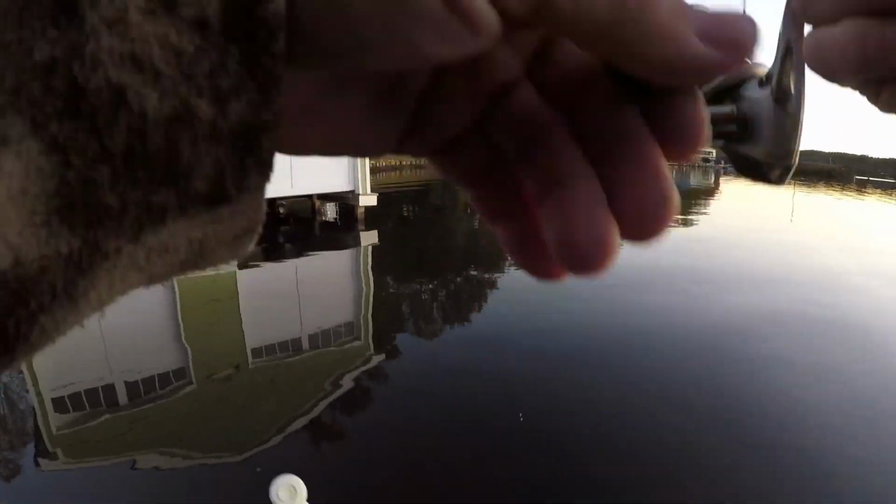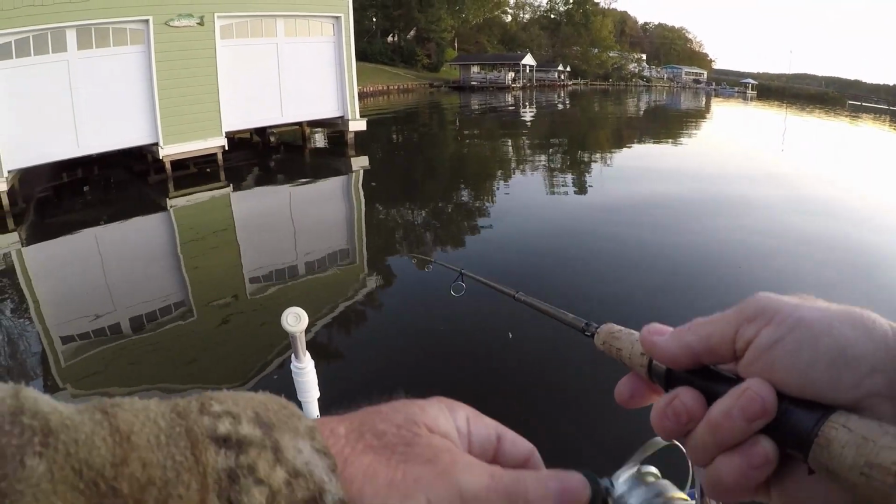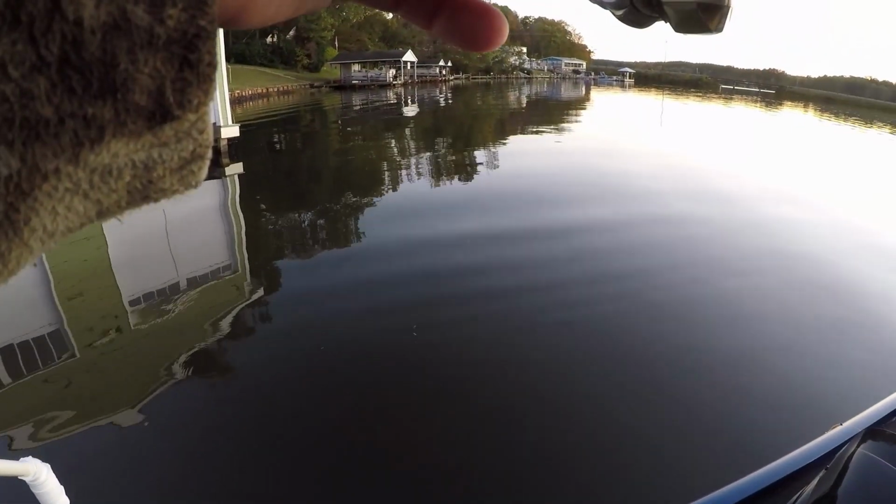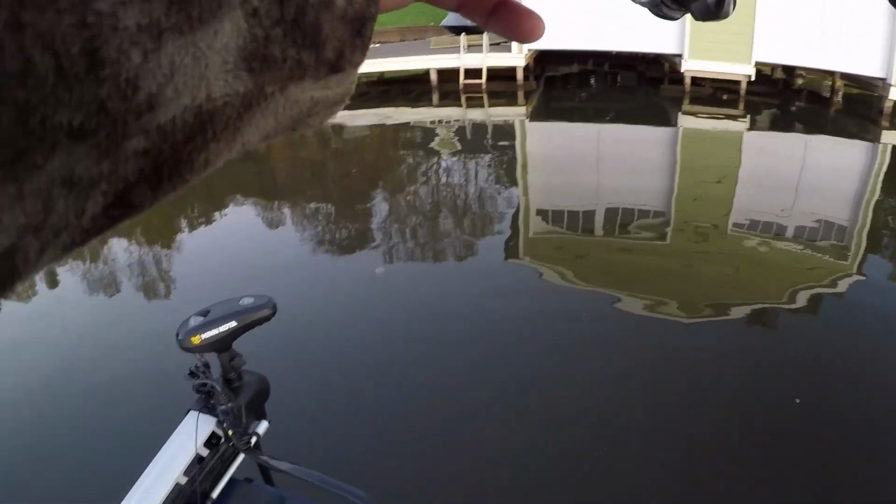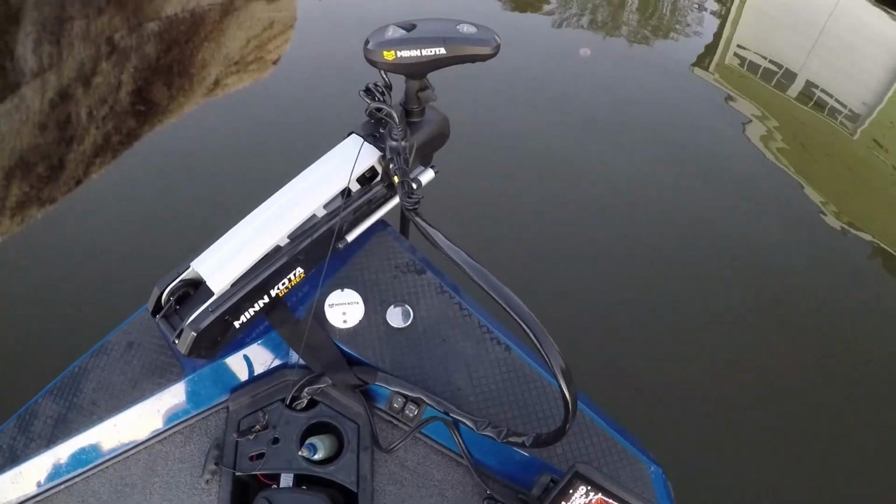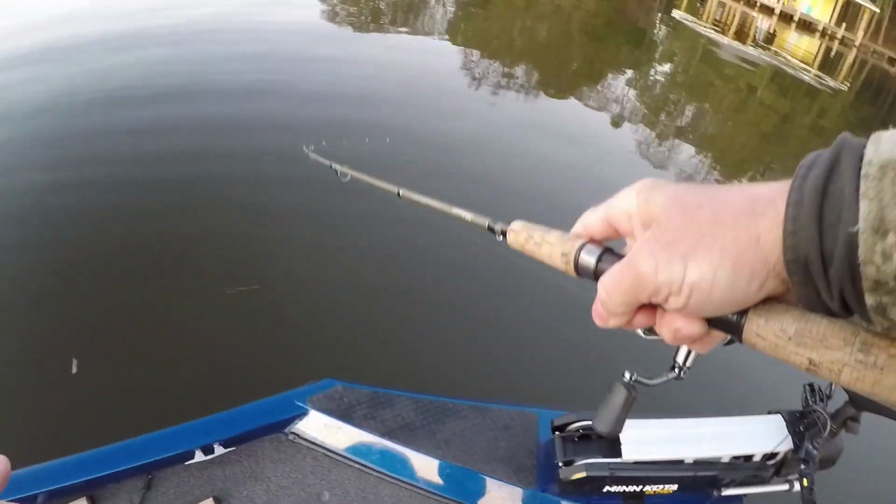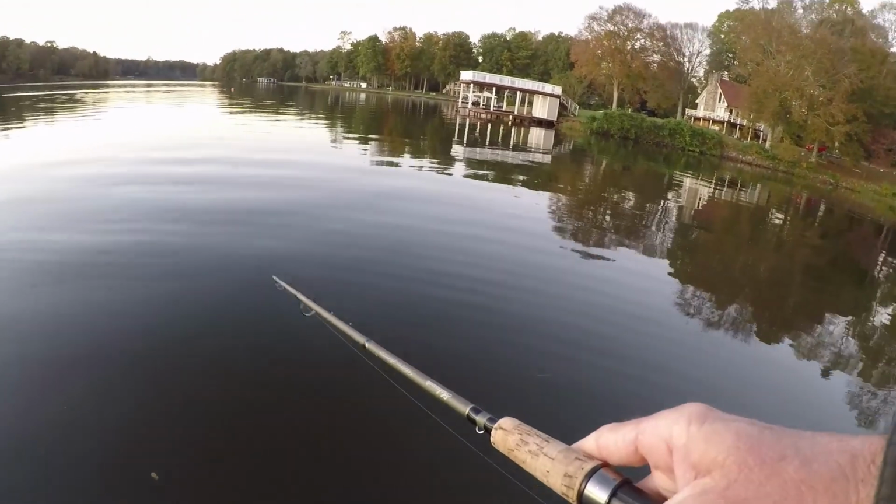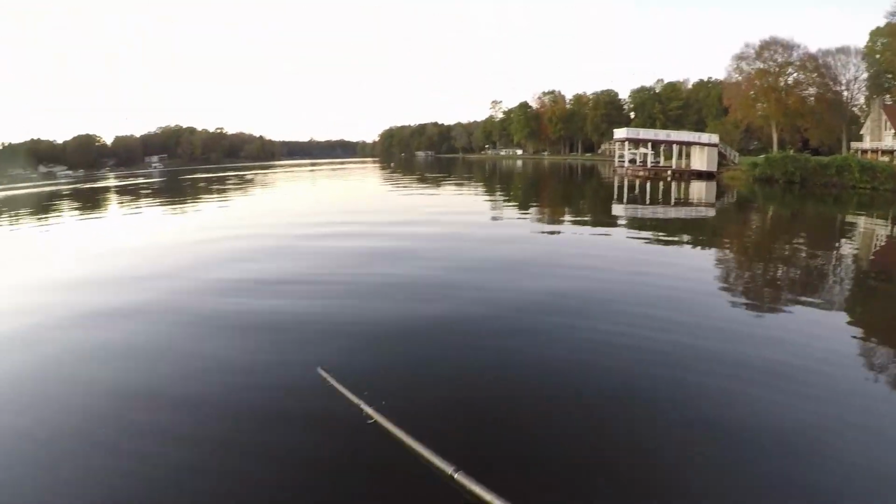Okay, I got something fooling around here, guys. My line just took off moving. Here it goes. Okay, we got him. Live action. All right, he's got me. Guys, I got 4-pound test. Y'all know that, right? Oh, he acts like a bass. I hope it's a big crappie. He's shaking that head. Look at that rod.